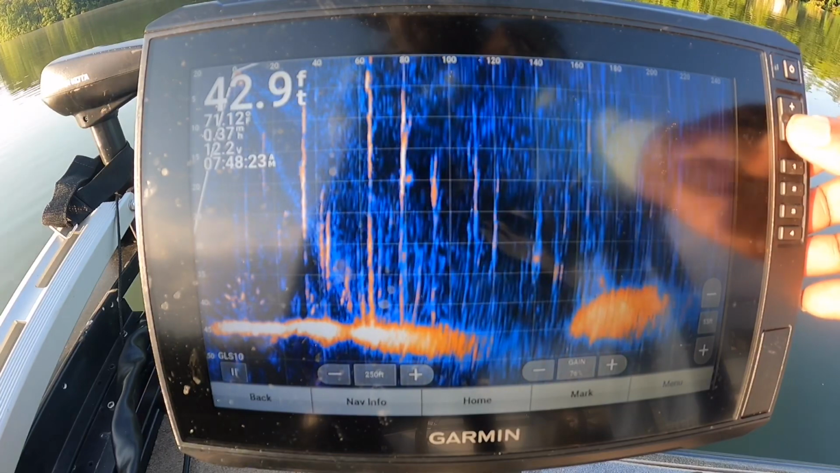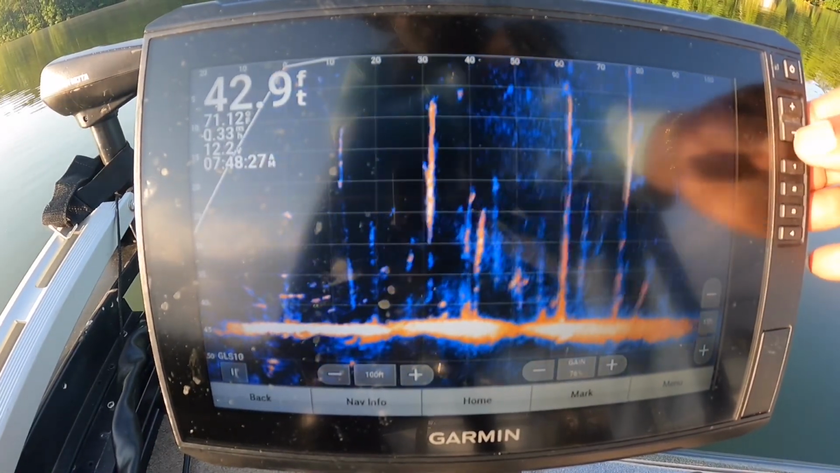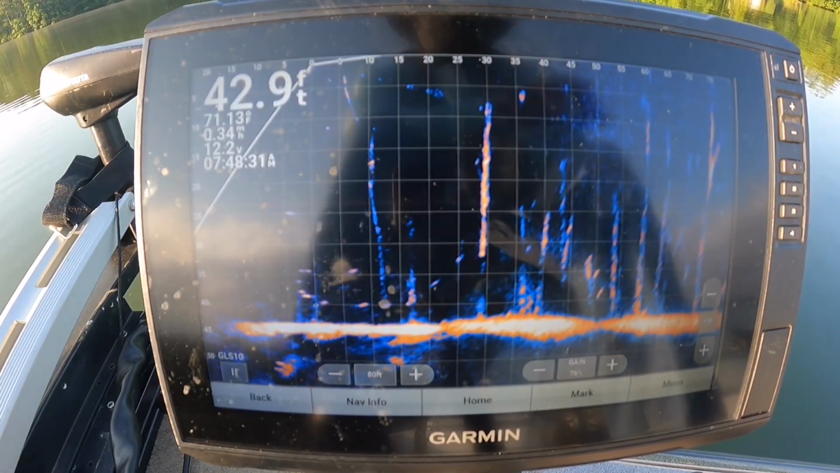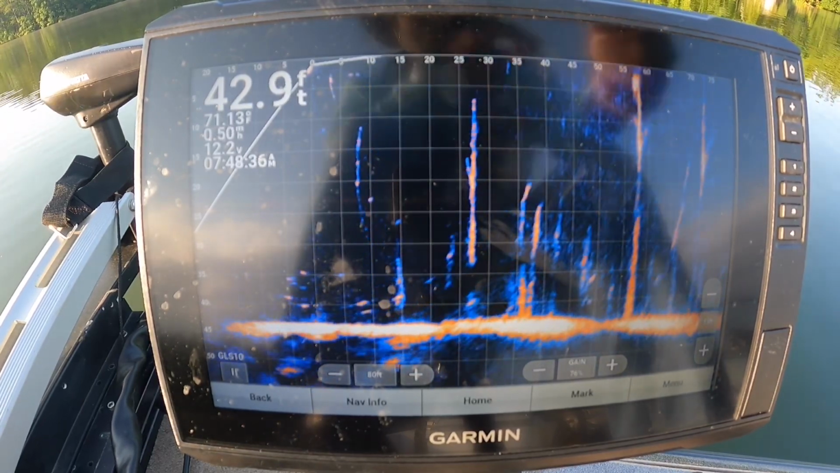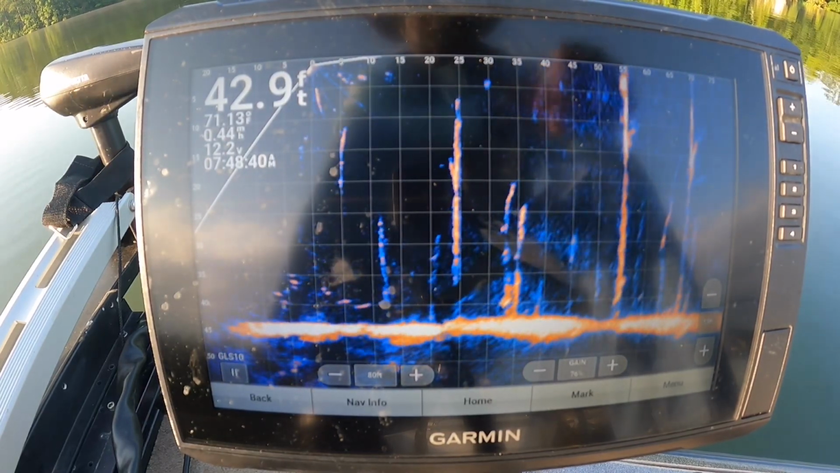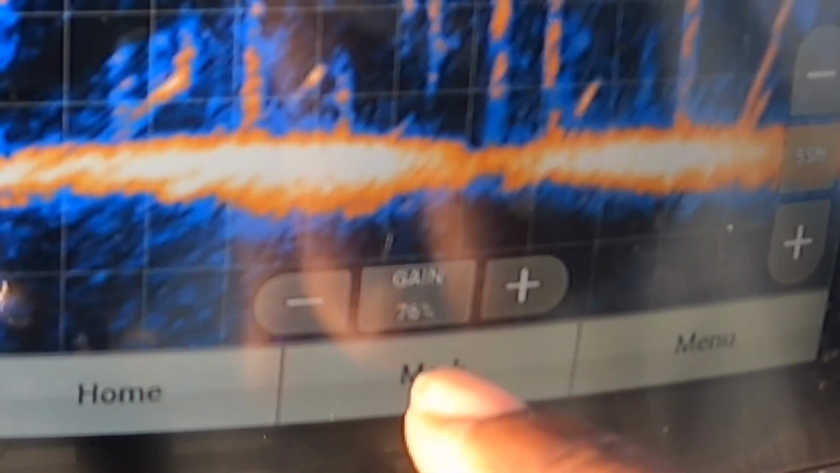So I'm taking my side imaging off and I'm looking for this tree right there. I'm gonna zoom in. Now, you can see just that right there. I went from 240 to 75 feet. So part of the setting thing is that as you come in closer, you get a little bit more clarity on your screen. If you look right here, I have my gain set at 76.